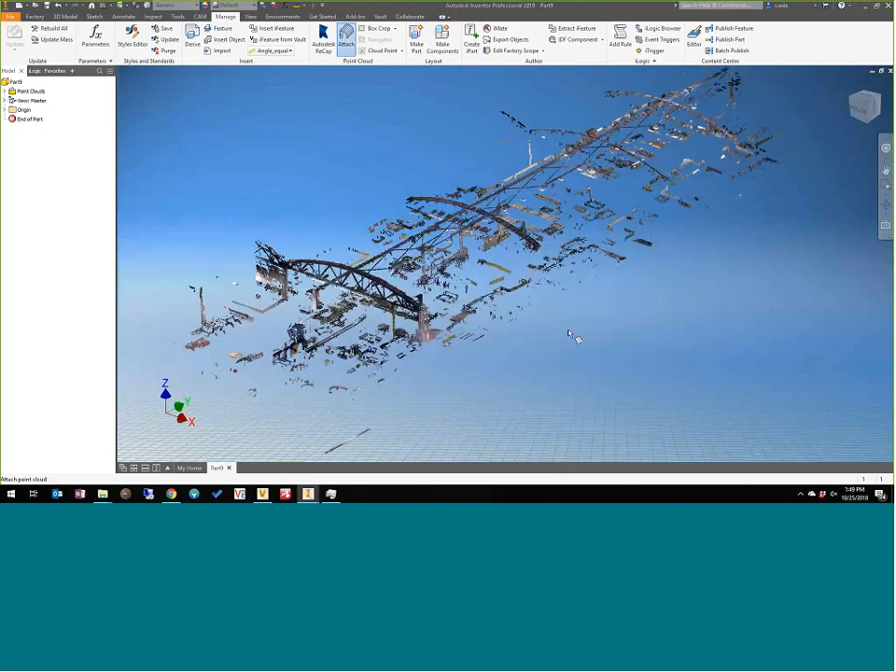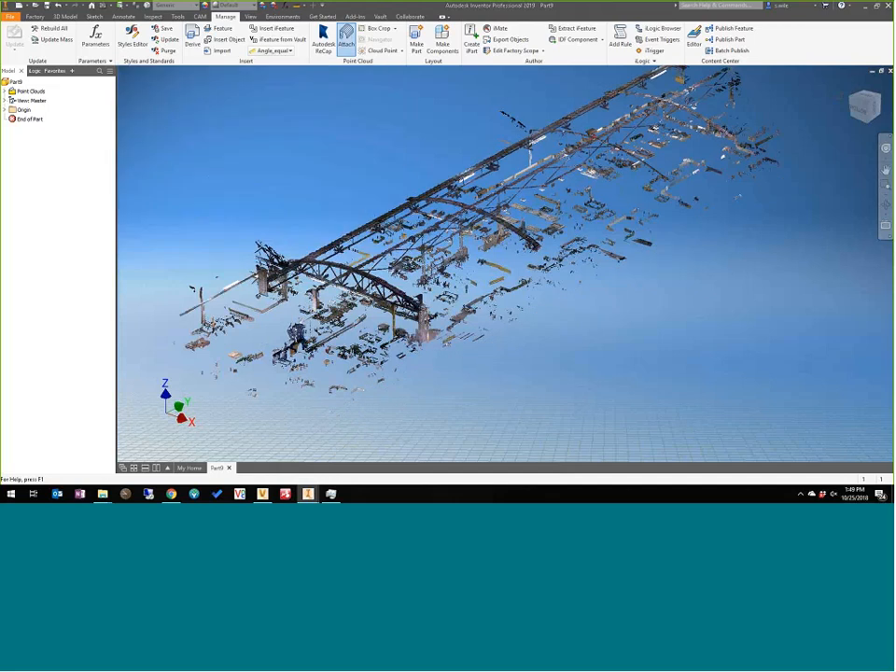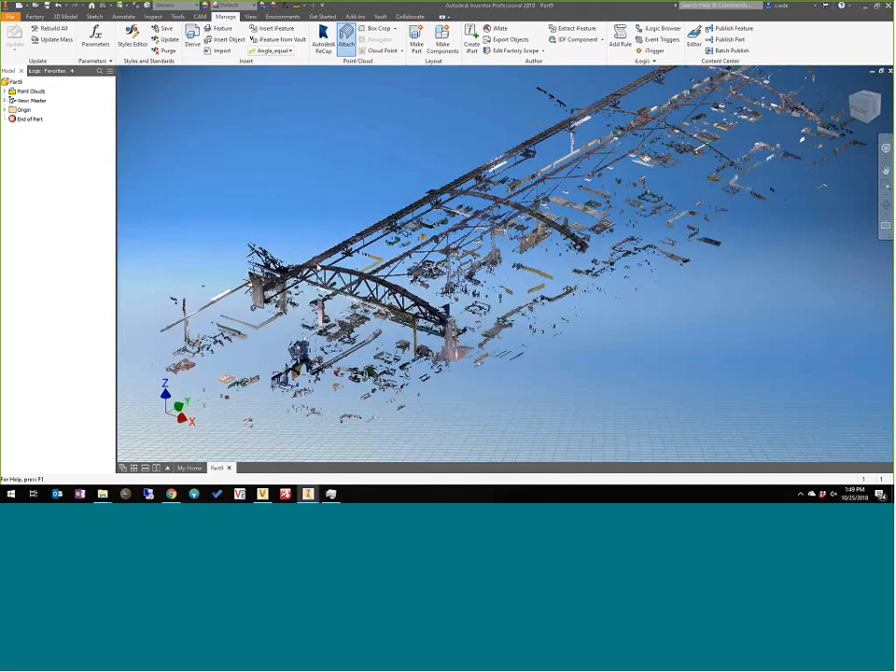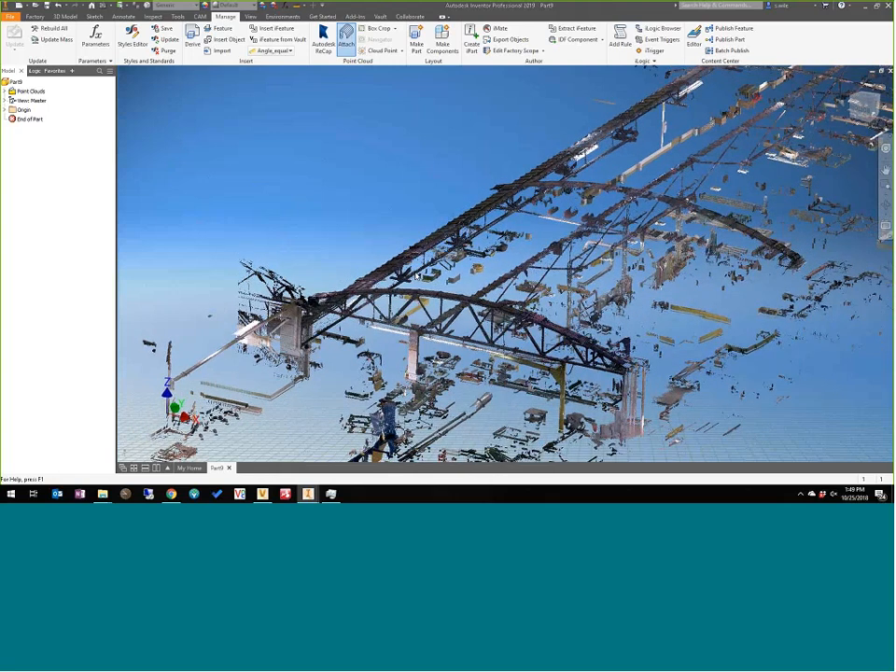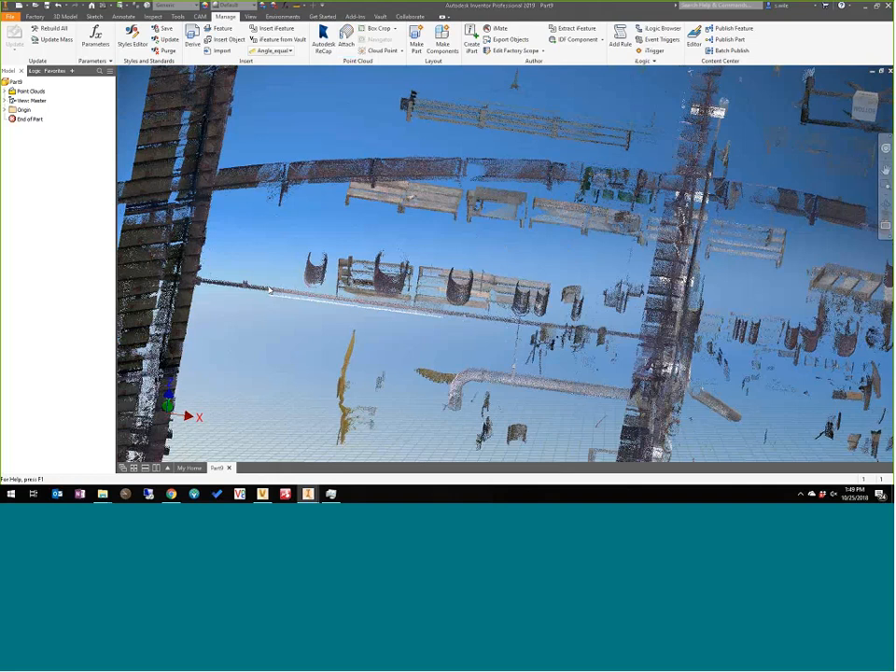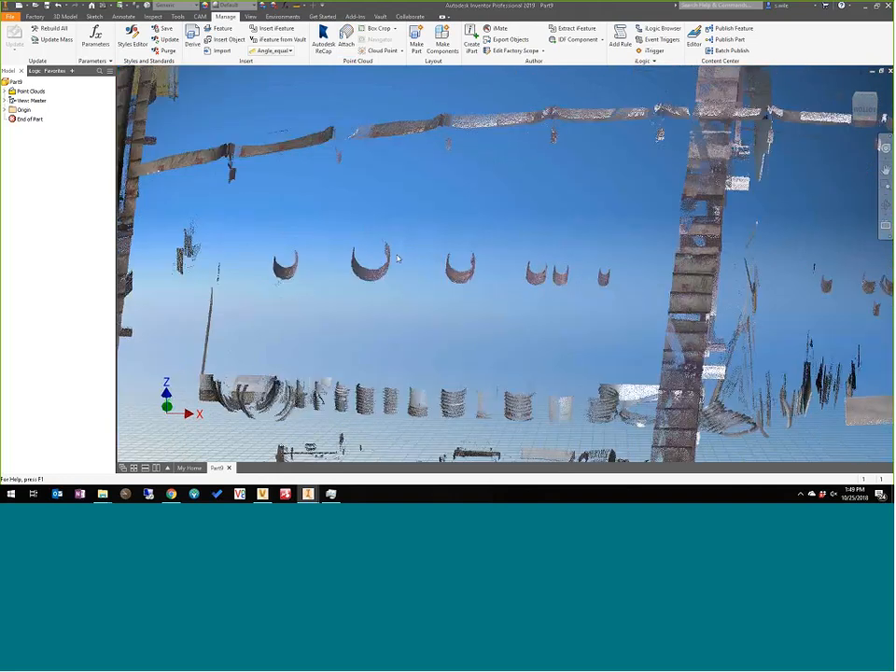I'm going to place this into an assembly. And I have everything that I need to work with in order to run whatever ductwork I was after. I can see all of my pipes running through here. Go to the next section, I can see my pipes. Go to the next section, I can see my pipes.